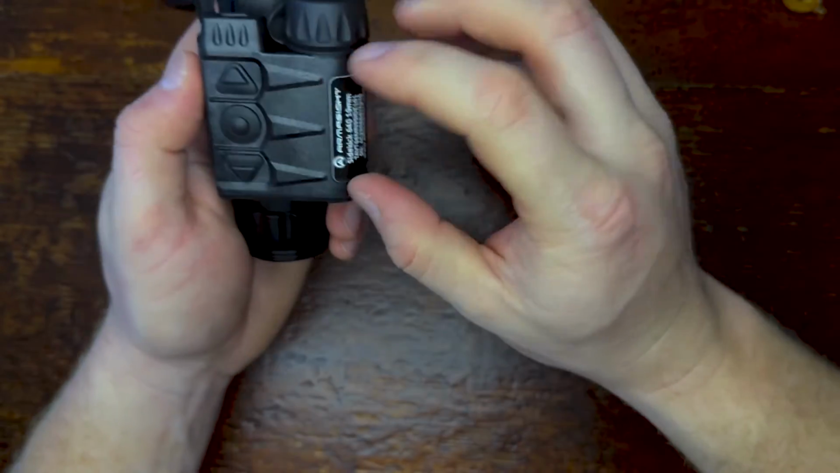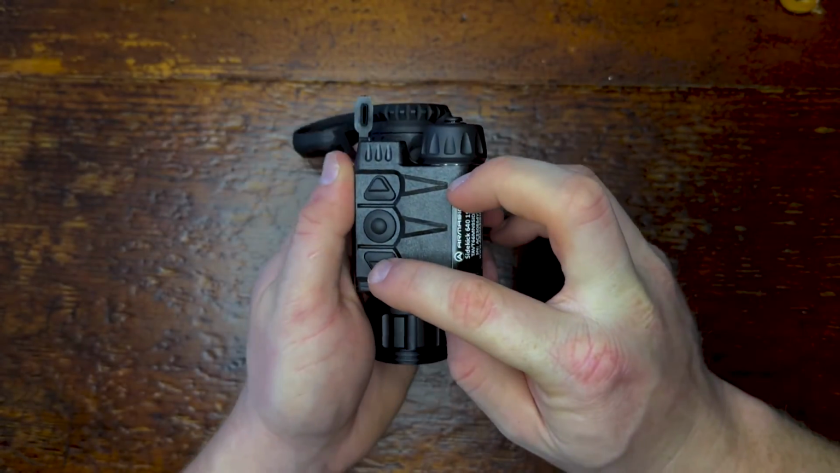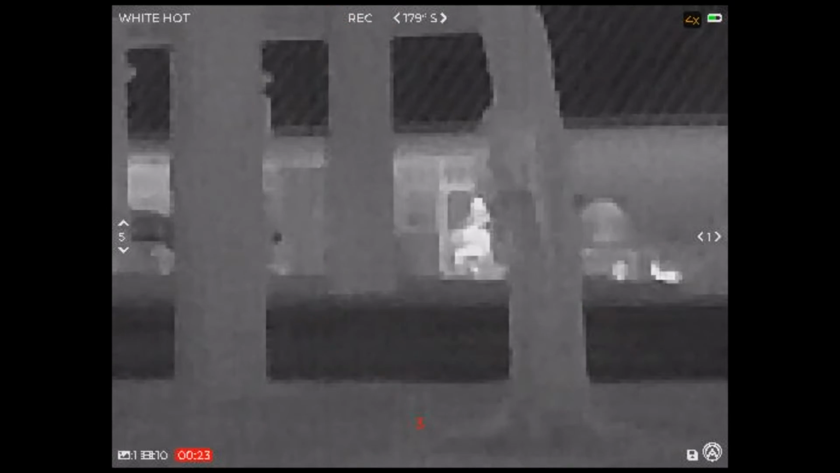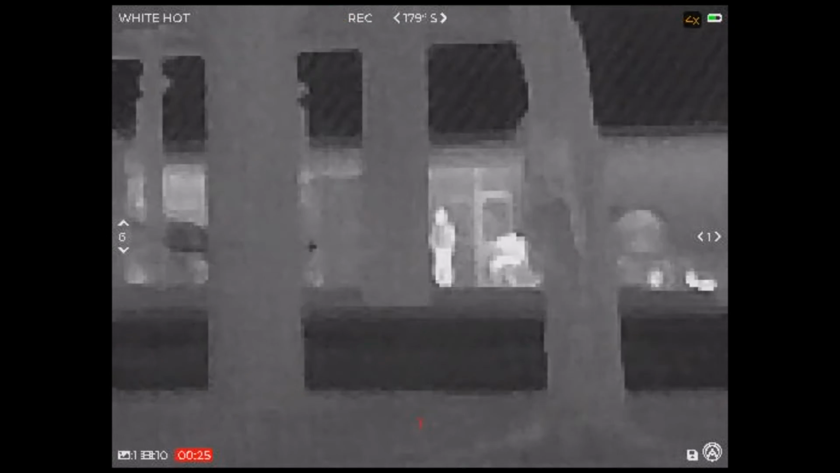As we move back on the device, you can see the rear button. Oh, I should mention this front button right here. If you short press it, it'll increase the zoom on the device itself. So it goes up to, I think, like 8x zoom, but to be quite frank, it's pretty useless given the amount of yards it's sampling per 1 pixel. It's really just not helpful at all, to be honest.